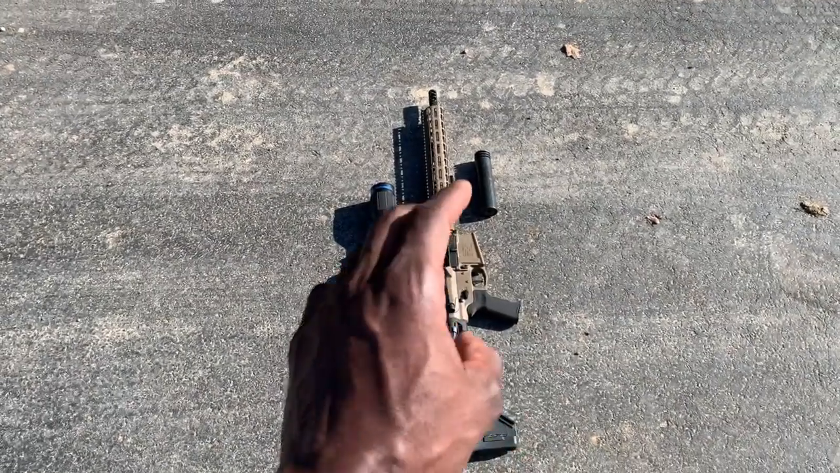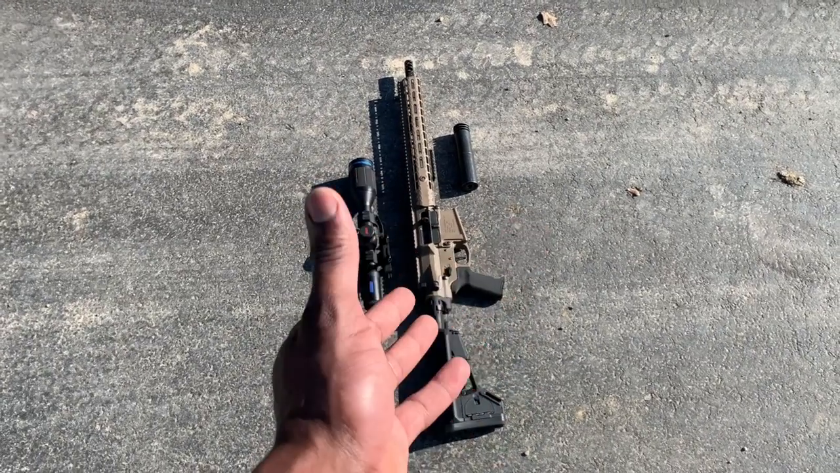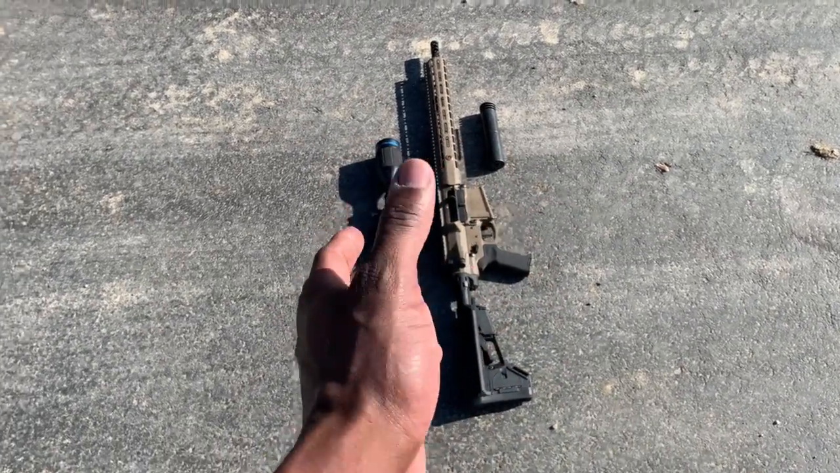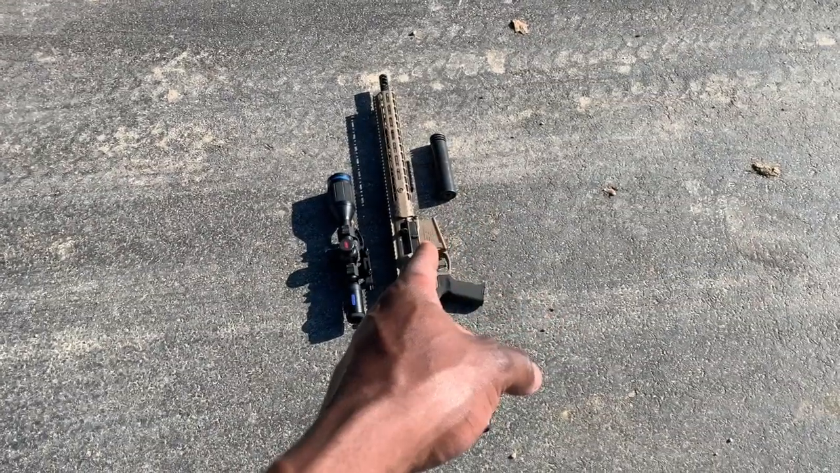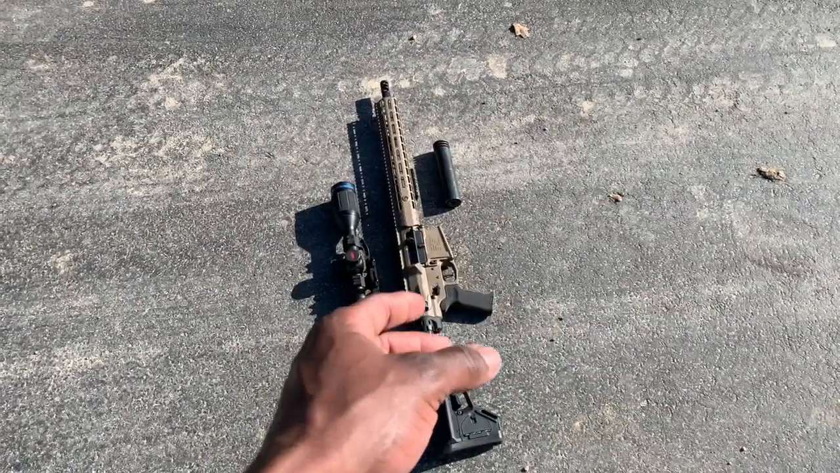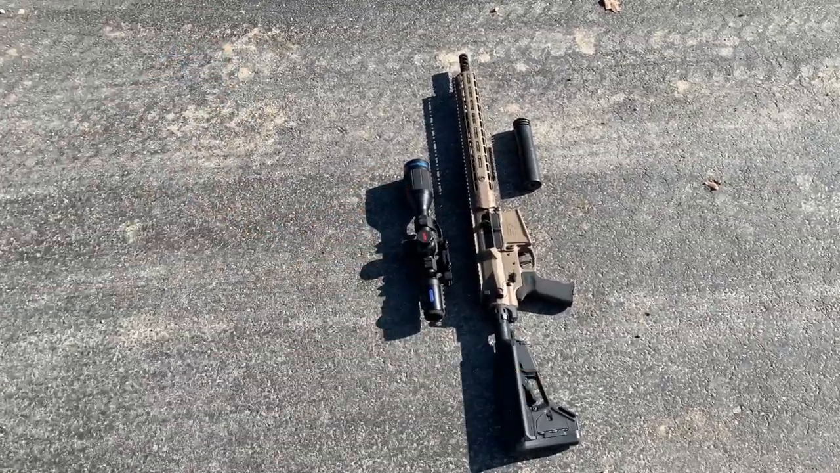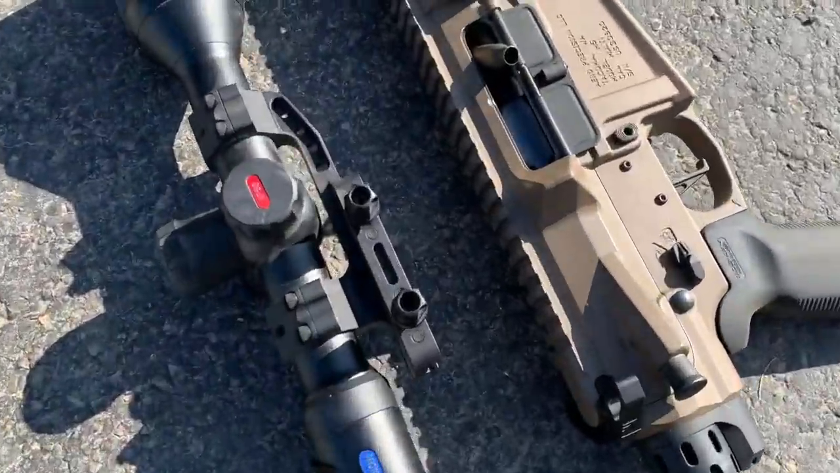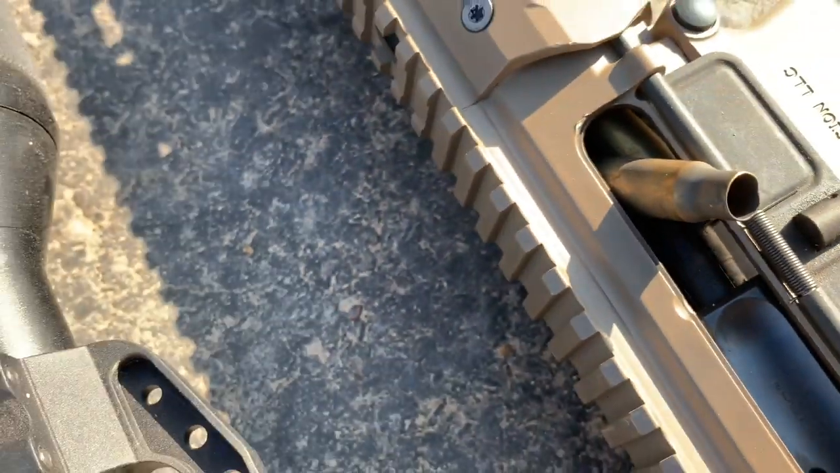Guys, you've seen the video. I posted it up with the Dead Air Nomad and it ran just fine. It was a little gassy, maybe under gas, but it ran just fine until I put this Omega on there. Okay, the Omega here. I put the Omega on there and we had all kinds of double feeds. And let me show you. I didn't even clear it. I left it alone. You can still see the other brass wedged in there.